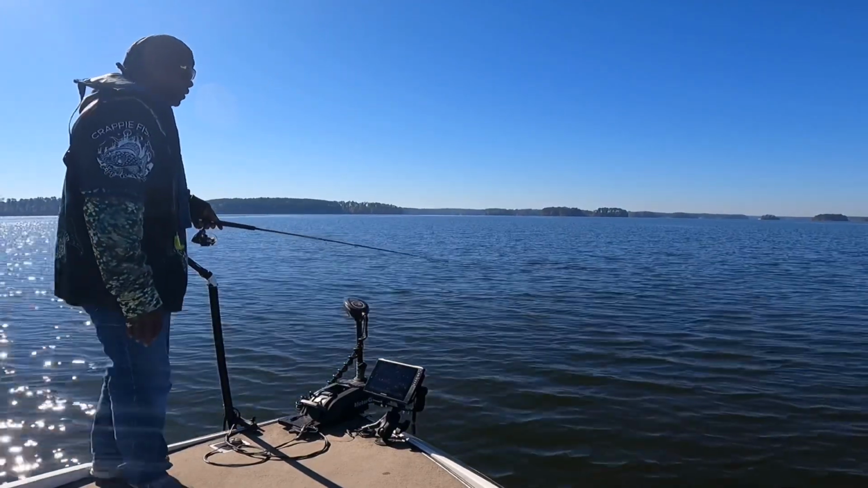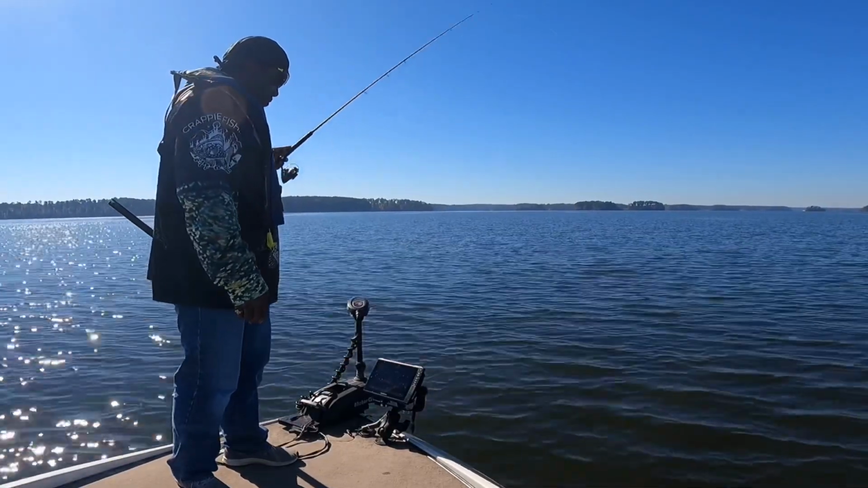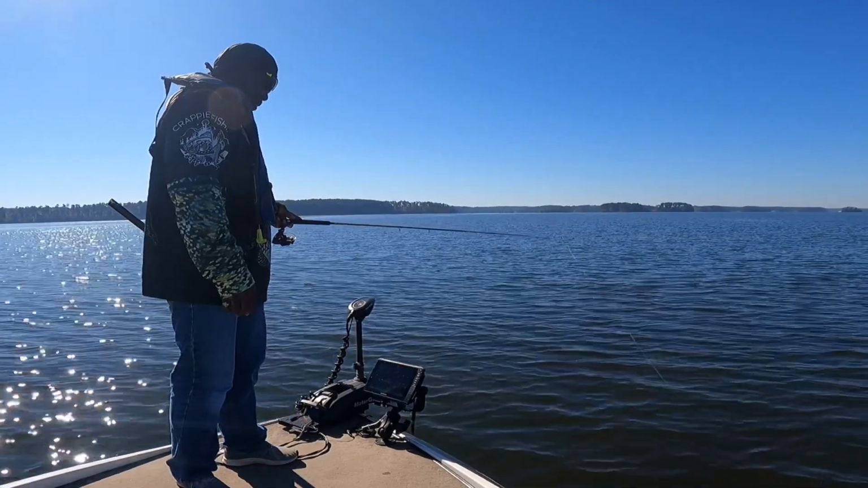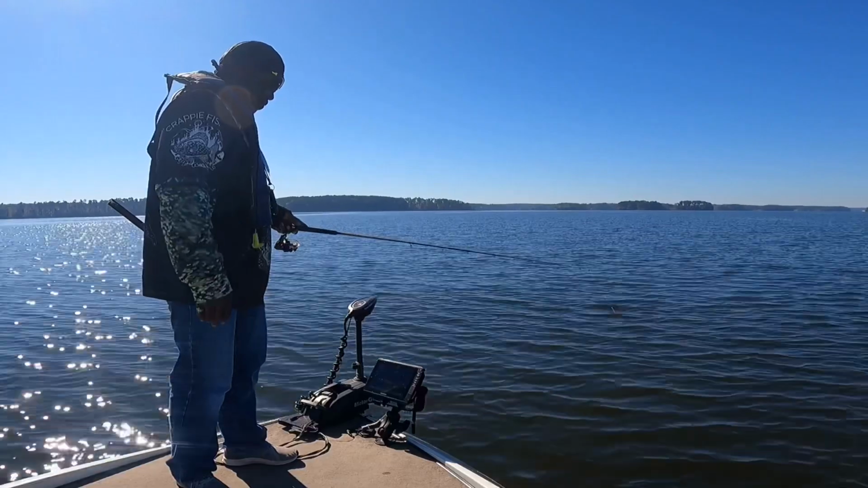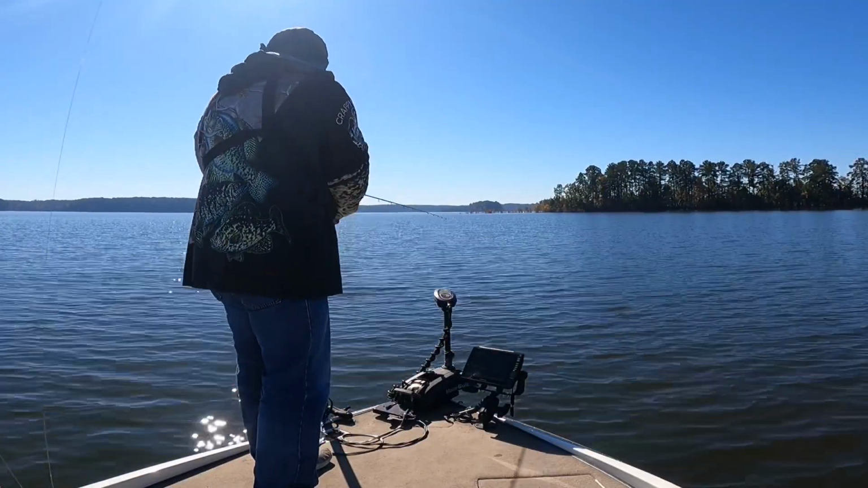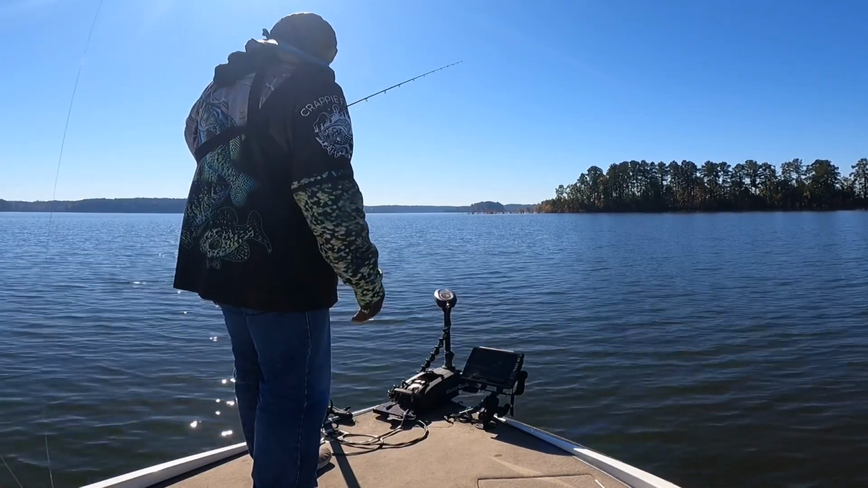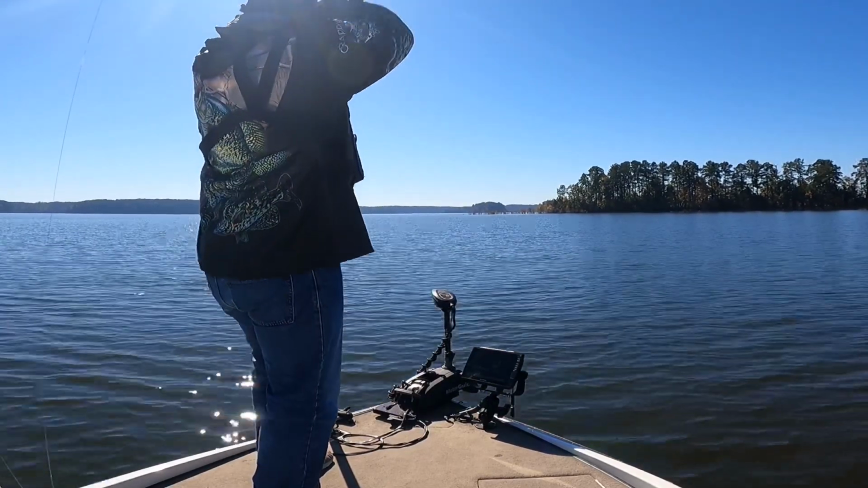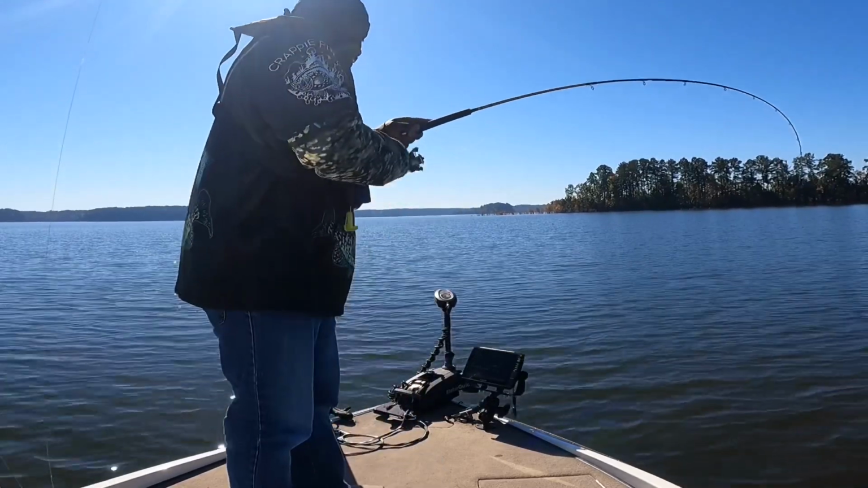I had to go pack a sandwich before it got ready. There we go. Now, there's one pull. That's 2 pulls technically. I have to give it 3, maybe 4 pulls. Love it when I see them come up and get it. Another good quality fish.